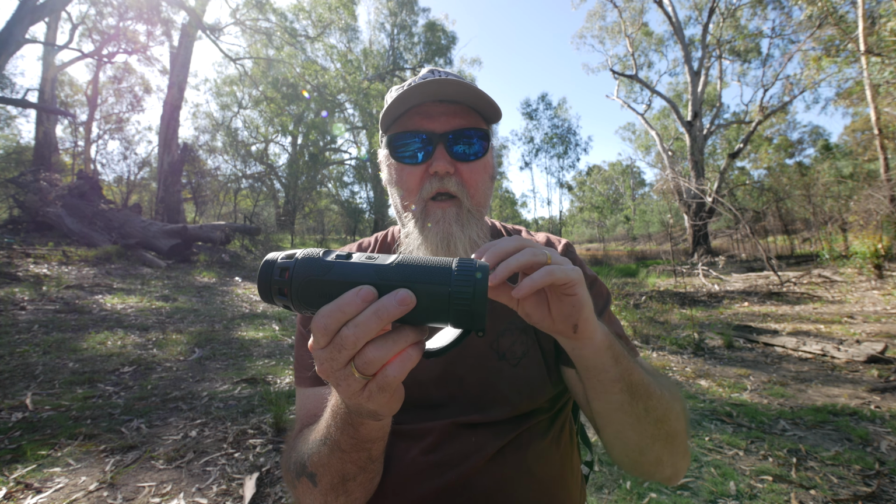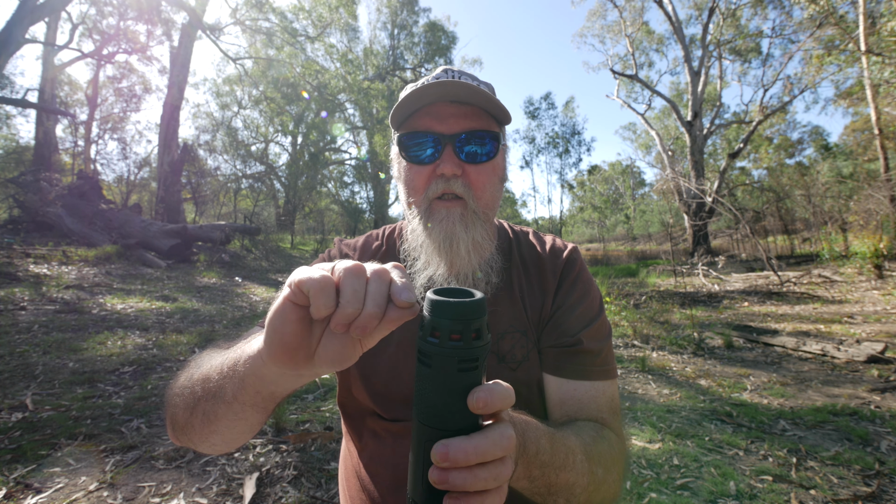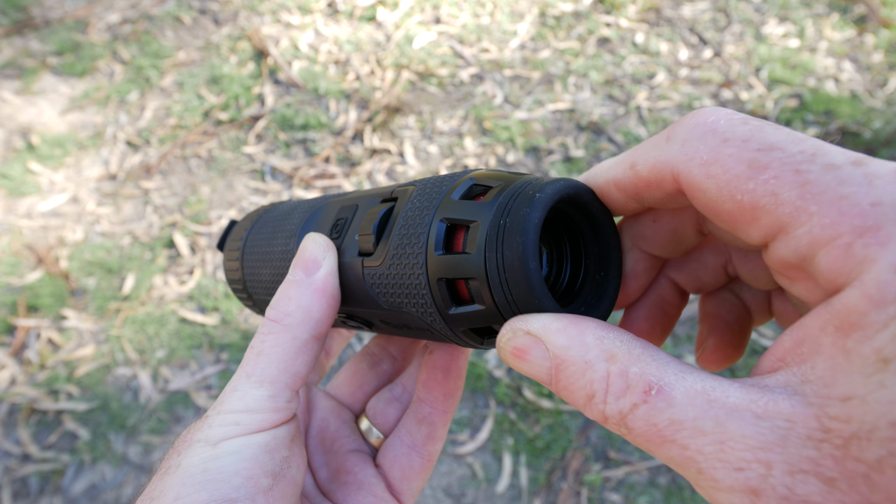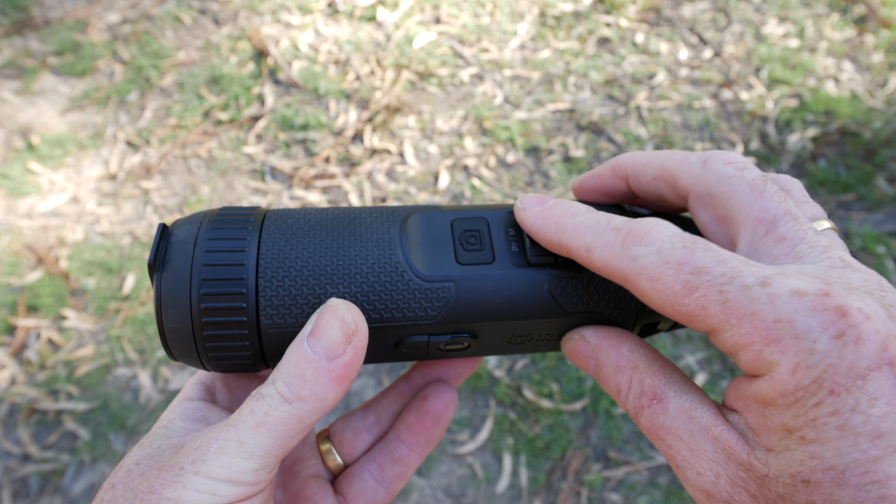It's fantastic. I love it. I love this eyepiece. Instead of having the little diopter adjustment on there, it's just now a quick twist. That does really well. It works. It's easy to find, and it's easy to quickly fine tune if you do bump it. Not that I've bumped it, it's been good. So overall, the ergonomics are fantastic.